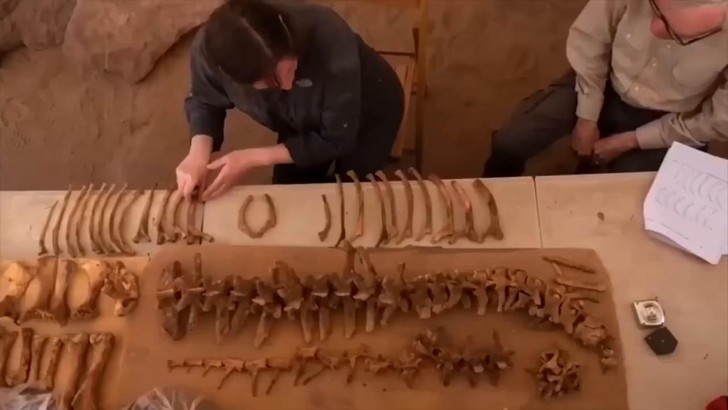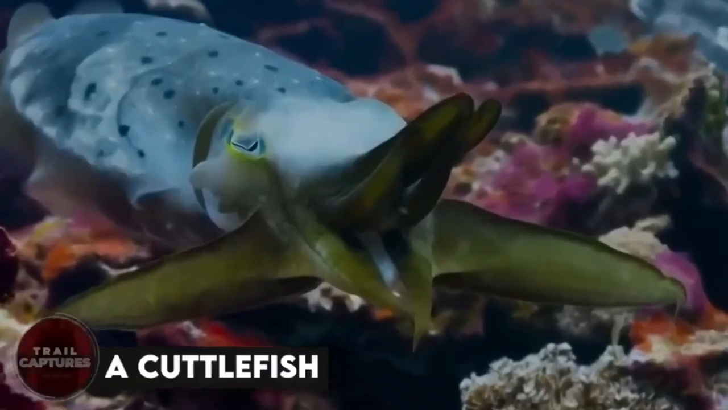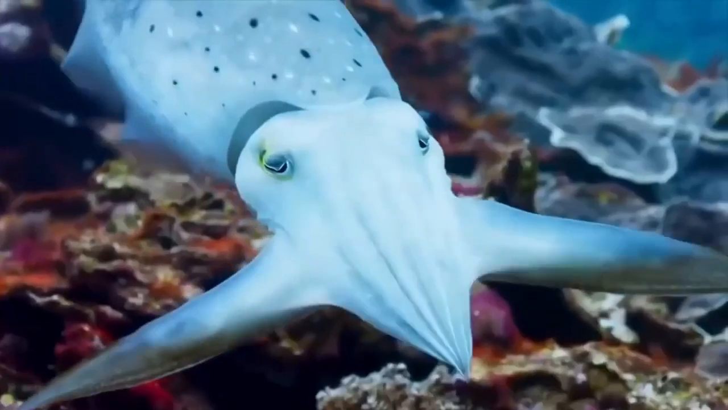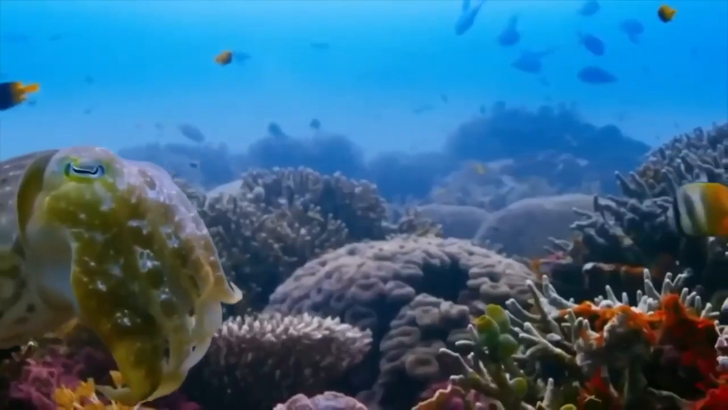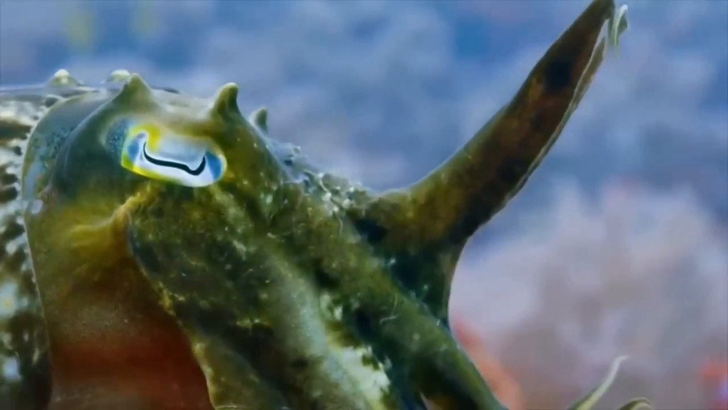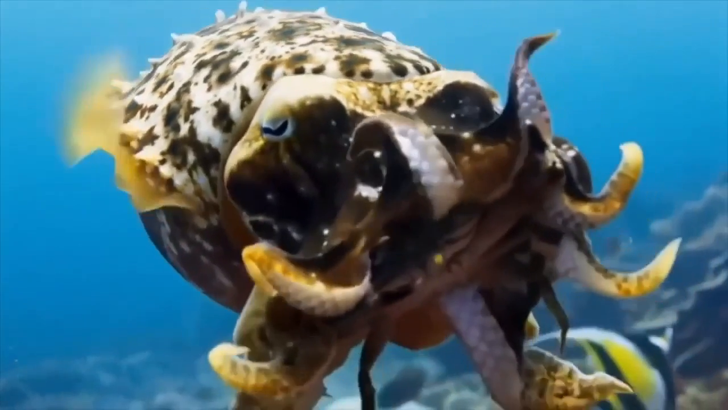A cuttlefish. Have you heard of cuttlefish or cuttles? These little guys are actually fish found in deep parts of the ocean, and they're known to be highly toxic. But let's not focus on their dangerous side for now. Instead, let's talk about how incredibly unique and fascinating they are.